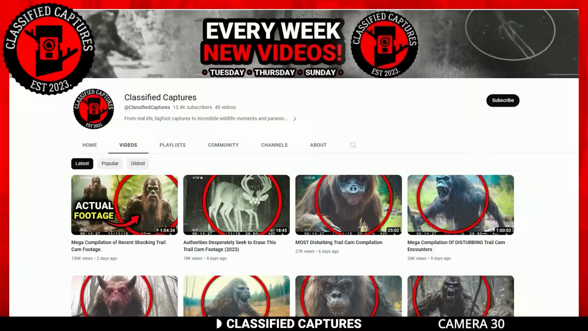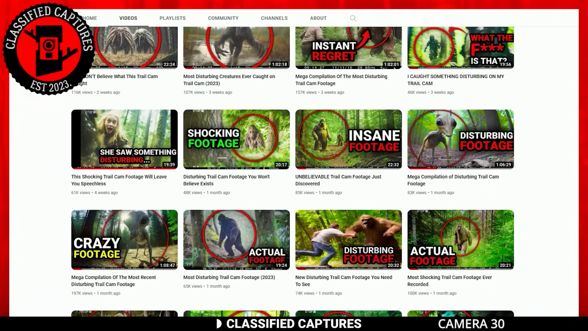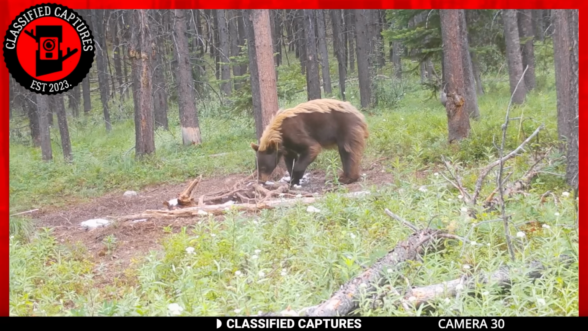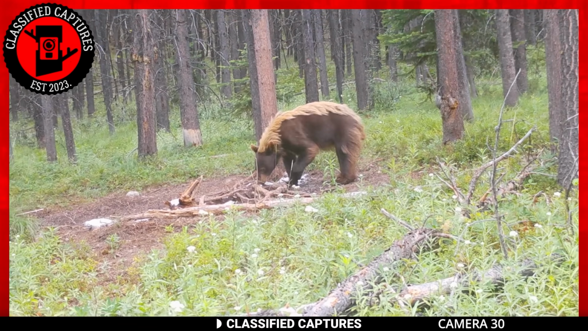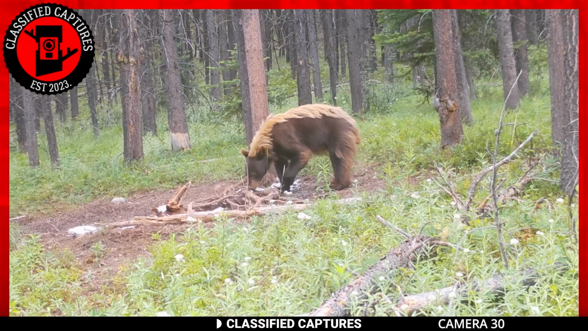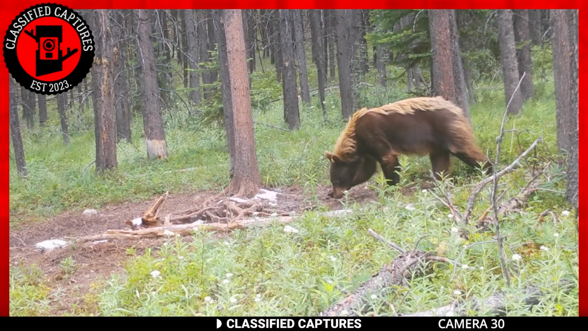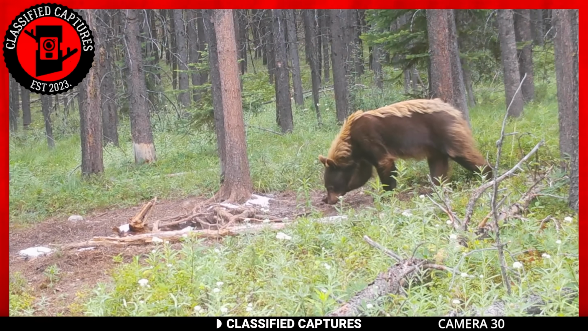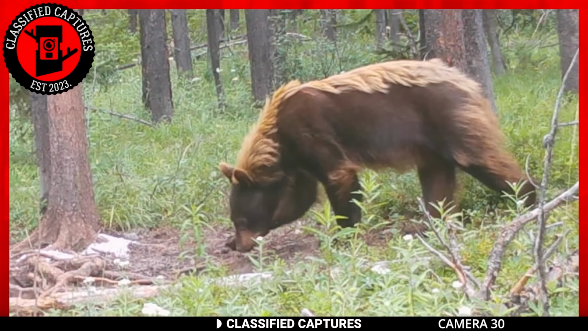We have seen strange things on this channel, but none compared to what I'm about to show you. Are you ready? Have a look. Yes, you're actually looking at a bear with what looks like a mohawk on its back. We couldn't believe it either and had to quickly run a Google image search, but nothing came up. Google thought it was a cinnamon bear, but cinnamon bears don't have hair like that on their back.